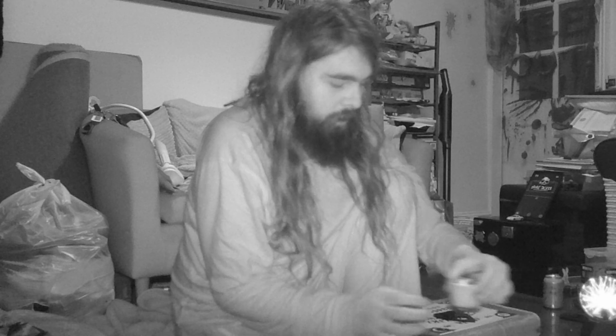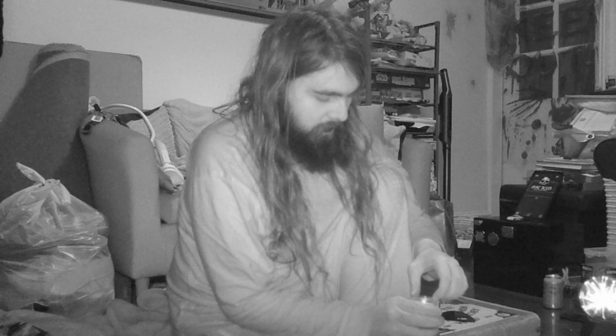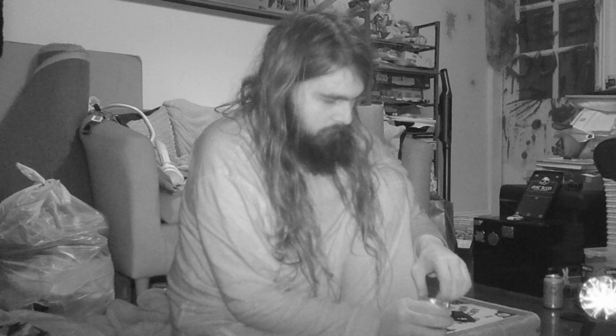Right, I'm going to need to relight these candles, aren't I? Yeah, well that one's definitely dead. The other two are kind of dead. I'm going to need more tea lights.